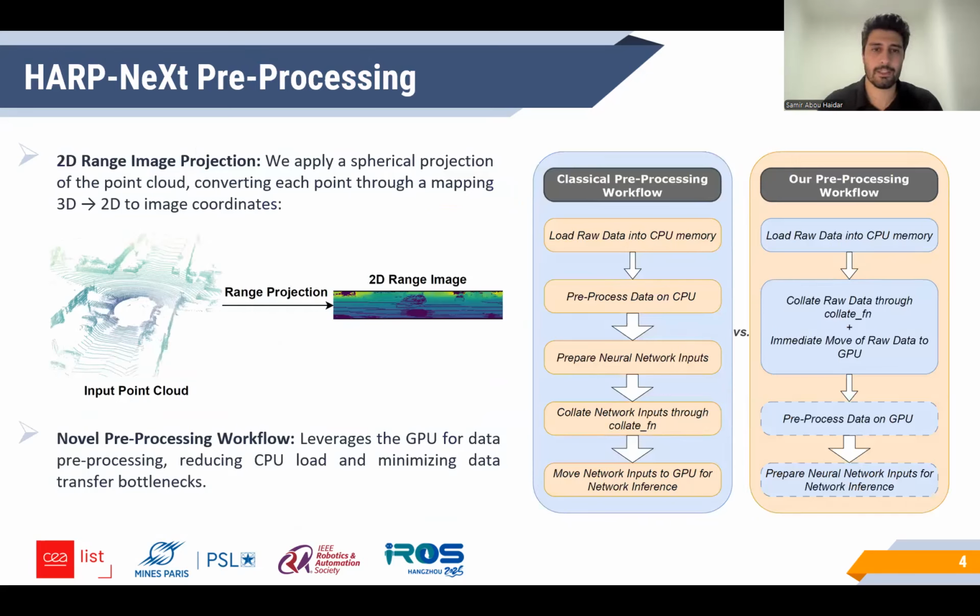In the pre-processing phase of HARP-NeXt, the 2D range images are obtained by applying a spherical projection of the point cloud that converts each point through a mapping from 3D to 2D into image coordinates. In order to accelerate this process, we propose a novel preprocessing workflow.